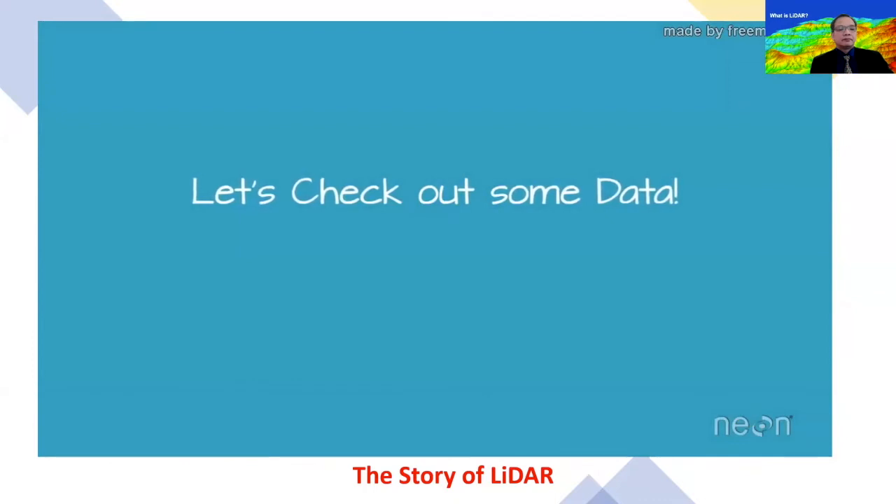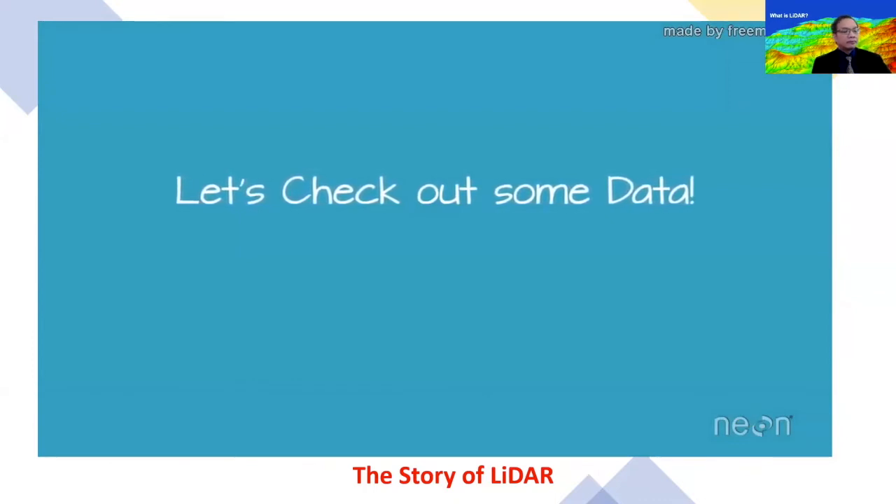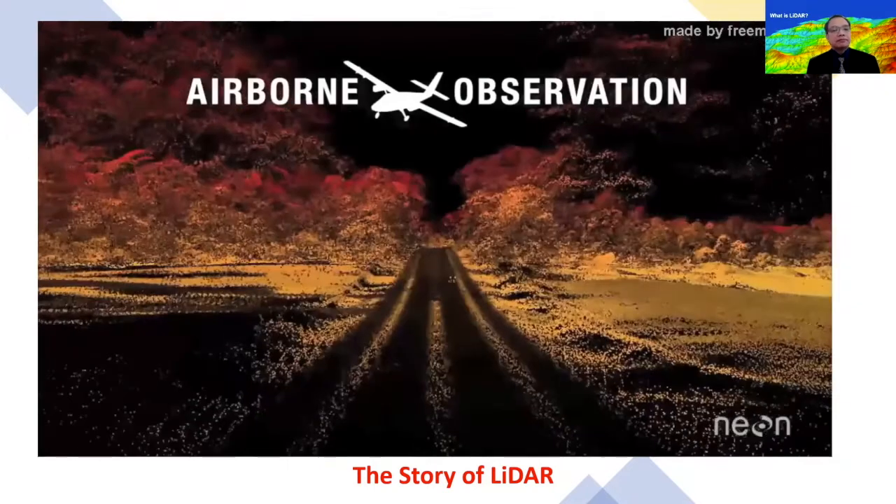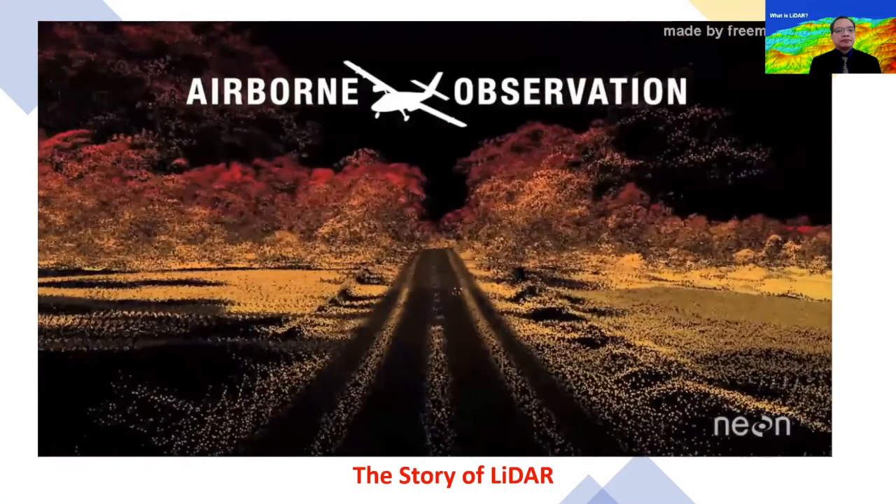Now, we can't wrap this video up without taking a look at some LIDAR data collected using the NEON Airborne Observation Platform. Here are some data collected over Harwood Forest in Massachusetts. Notice how you can pick out and potentially measure individual trees in this video. Now imagine measuring all of those trees by hand.